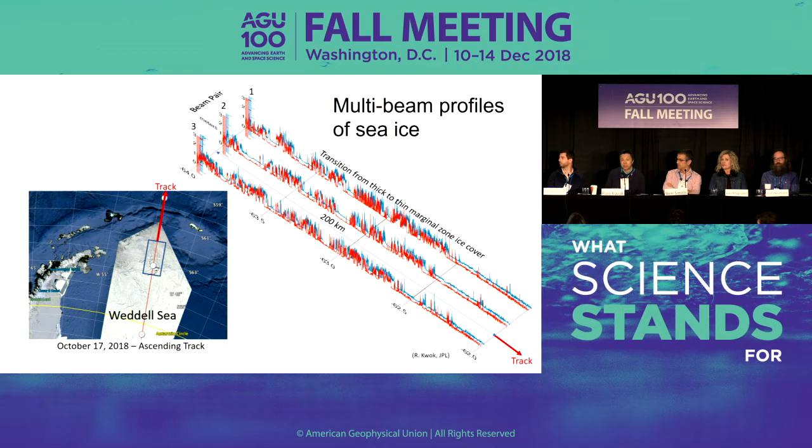An accurate mapping of the marginal ice zone is important because of the wave and ocean interaction with the sea ice cover, and that's very important for understanding the decay, the retreat of the ice cover during the spring, and also the advance of the cover during the winter. And the cross-track mapping also gives us details about spatial variability of the ice cover and about how the ice cover changes